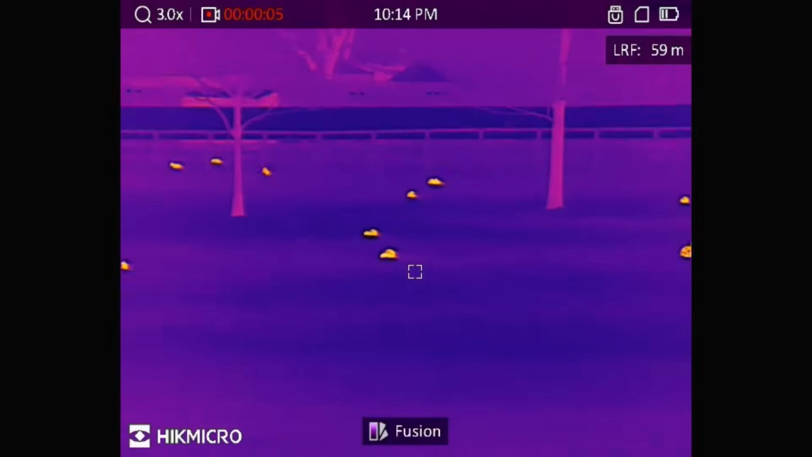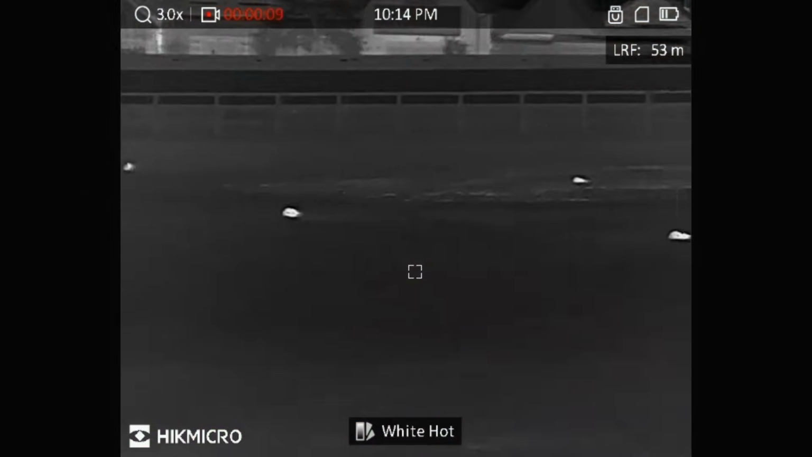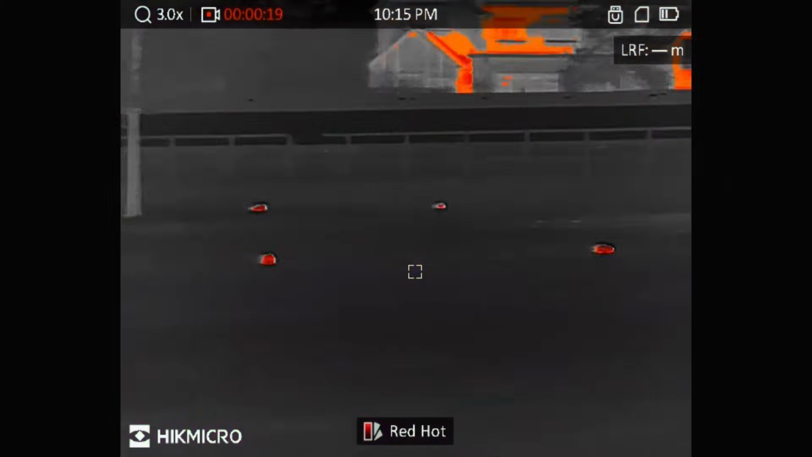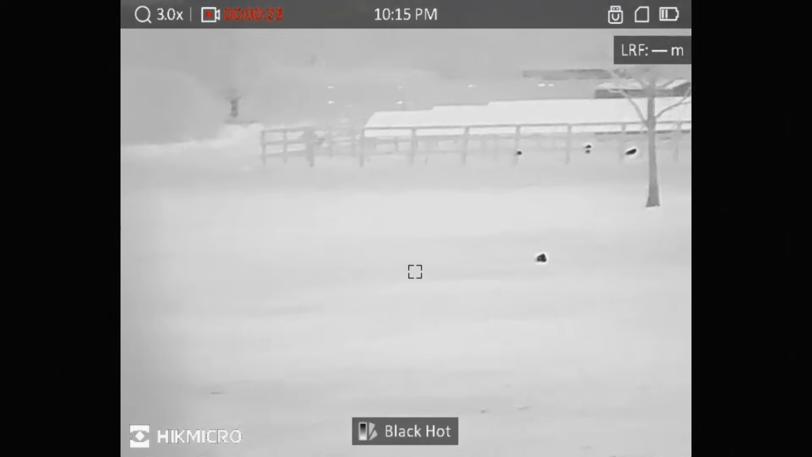Wow, there are loads of rabbits out tonight, and you can see why they're a problem on the paddocks. But as is always the way, they're far too far off for me to be able to take a shot from here. I think I'm going to make my way down there. I might scare them off, but hopefully they'll be back out again before too long, and I might get another 1 or 2 down there.